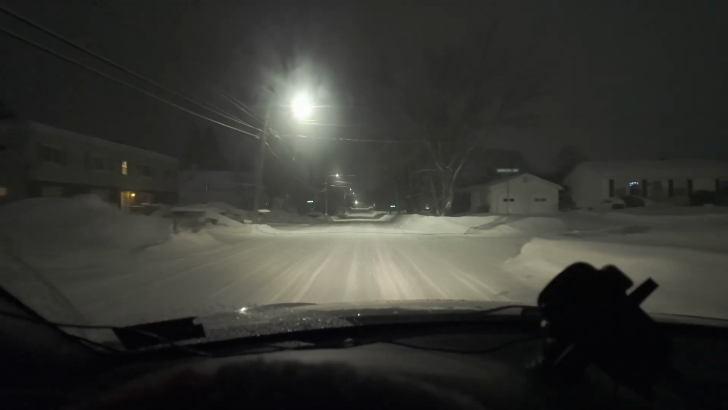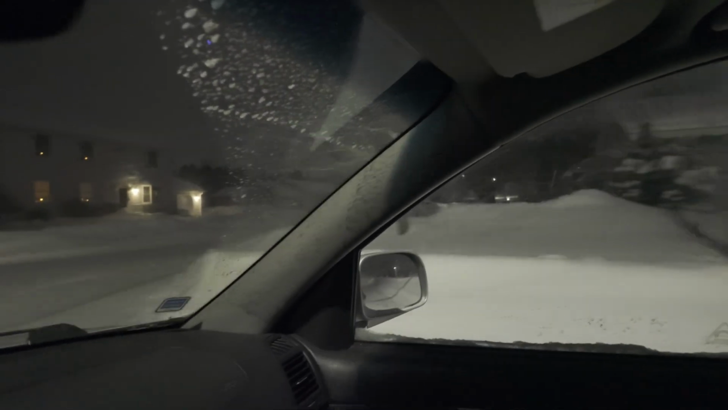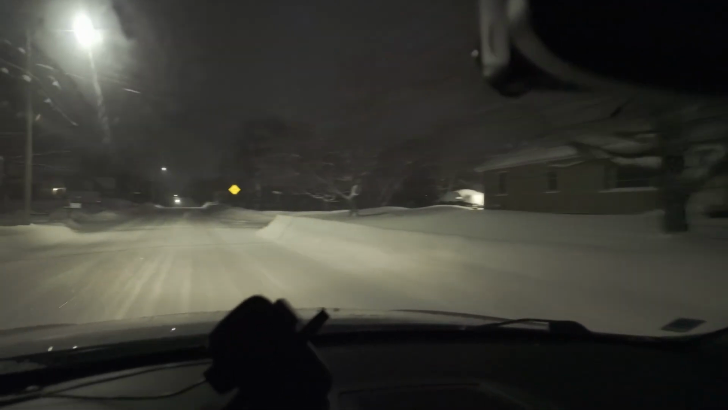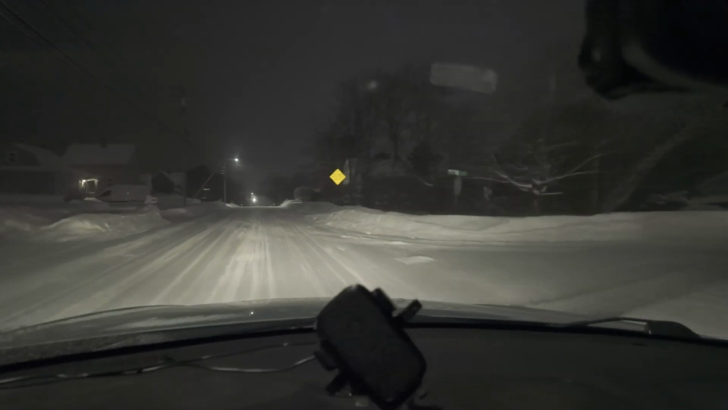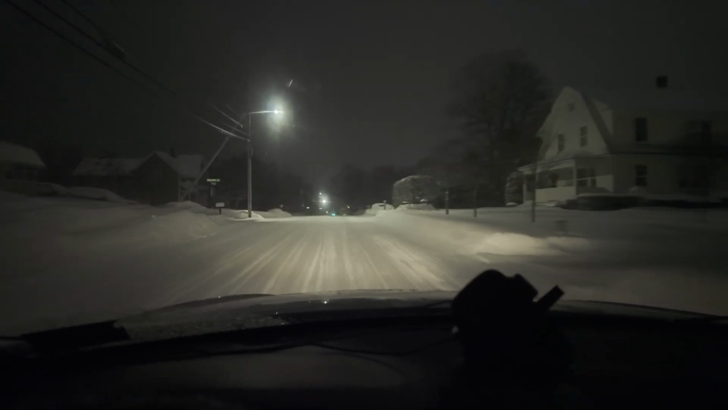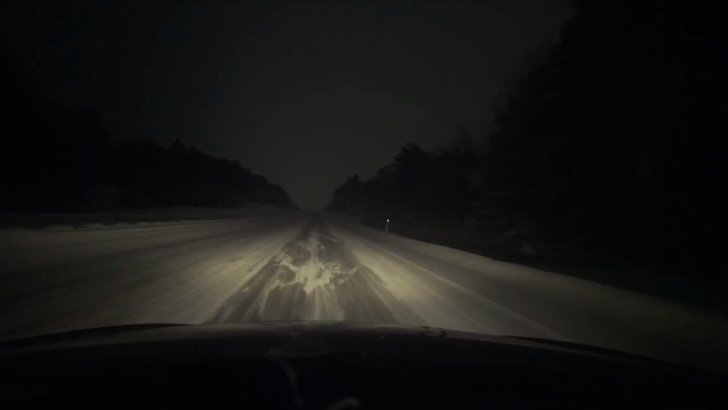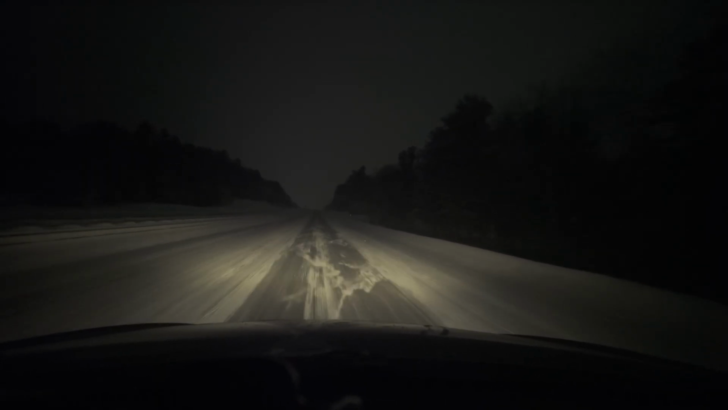Right now it's actually not that bad. As you can see, there's snow everywhere, like a lot of snow. So yeah, fun times indeed. So yeah, that's what's happening. There's literally nobody on the highway.